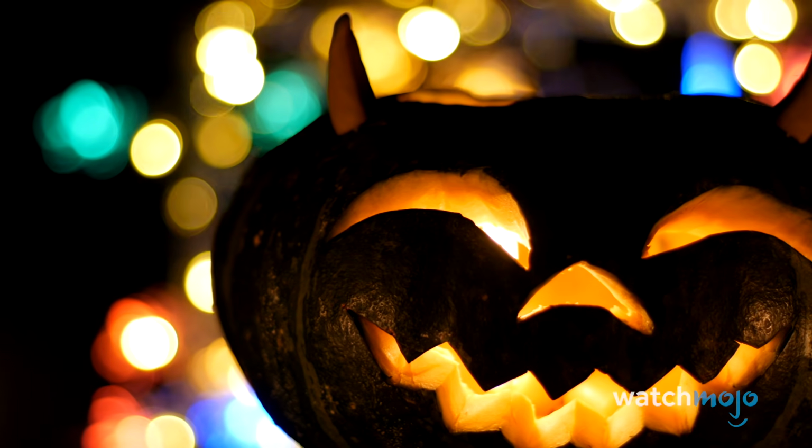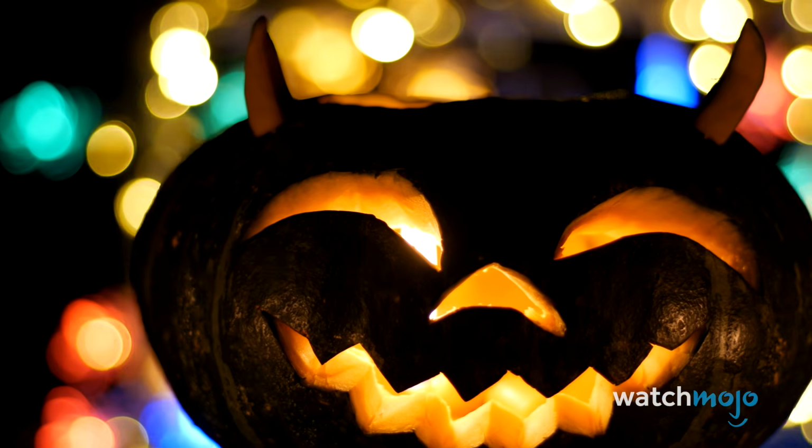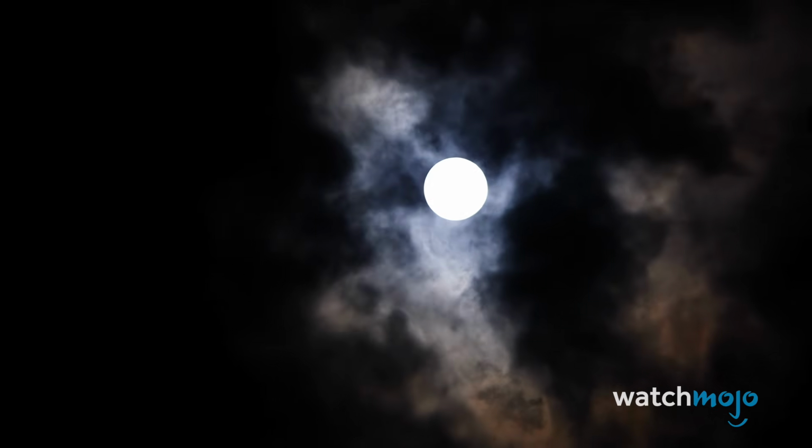Considering the date stamp, it is possible that this was simply one of those people who celebrate Halloween for the entire month of October. Then again, even the most dedicated Halloween lover has to draw the line at being out in the middle of the night in freezing temperatures. Whatever the case, seeing this on your trail camera is pretty terrifying no matter the time of year.